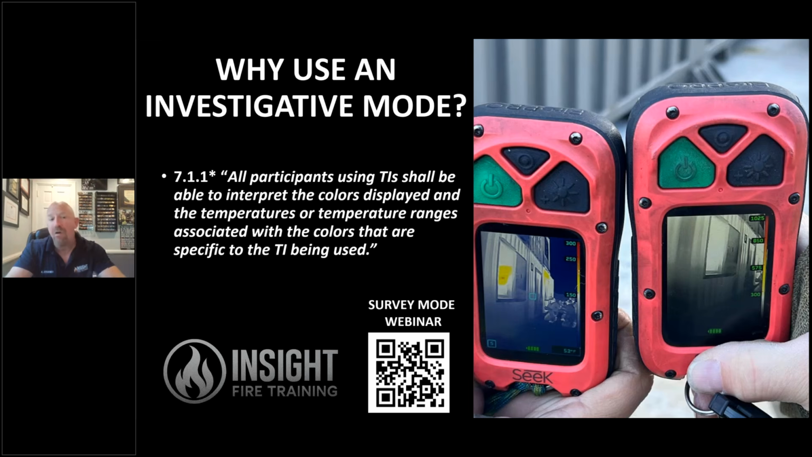But as you see here, per NFPA 1408, it tells you in chapter 7 that we shall be able to interpret the colors displayed and the temperatures or associated ranges with those colors that are specific to that camera being used. Why do they say specific to that camera being used? Because they're all different. I wish they were the same, but they're not.